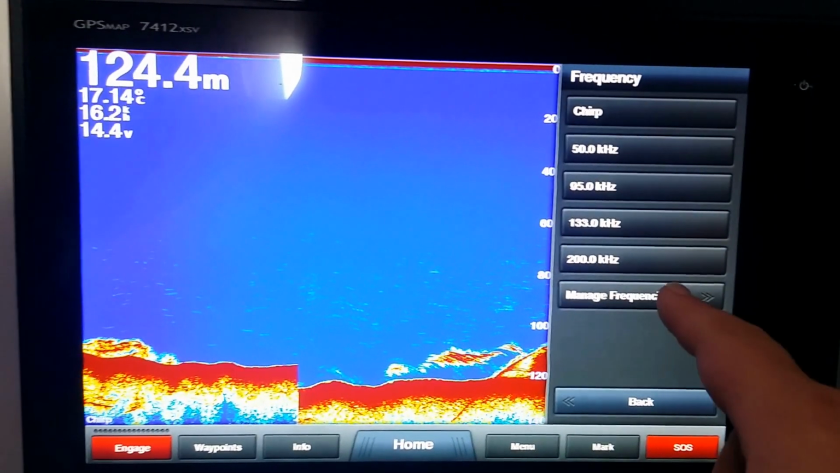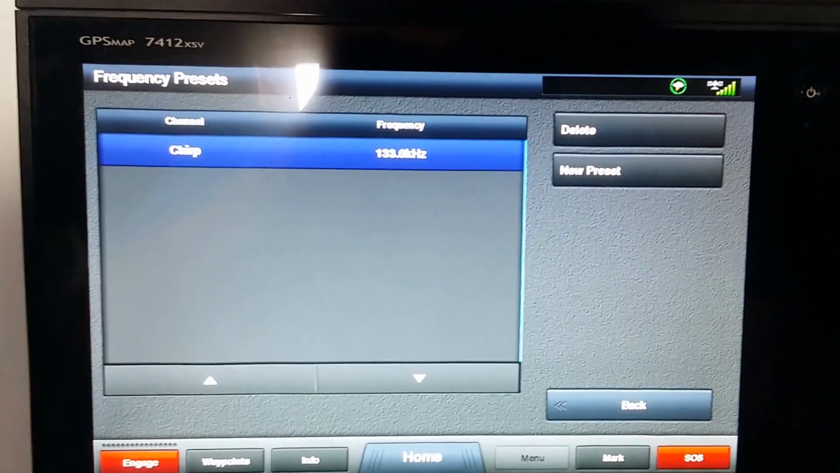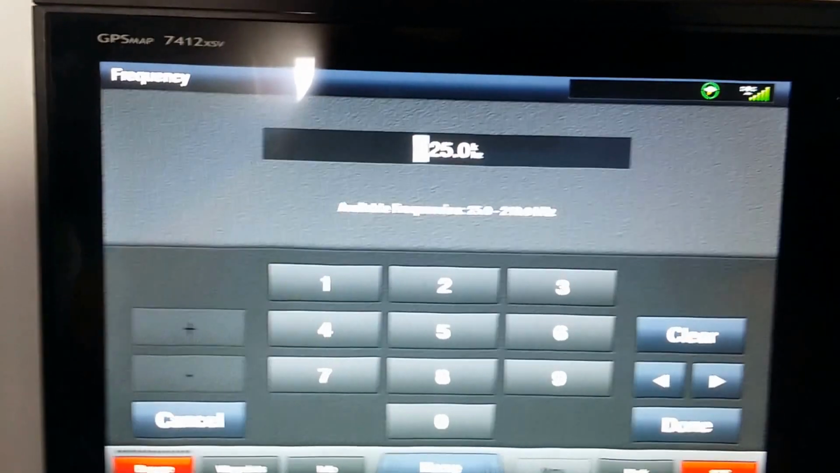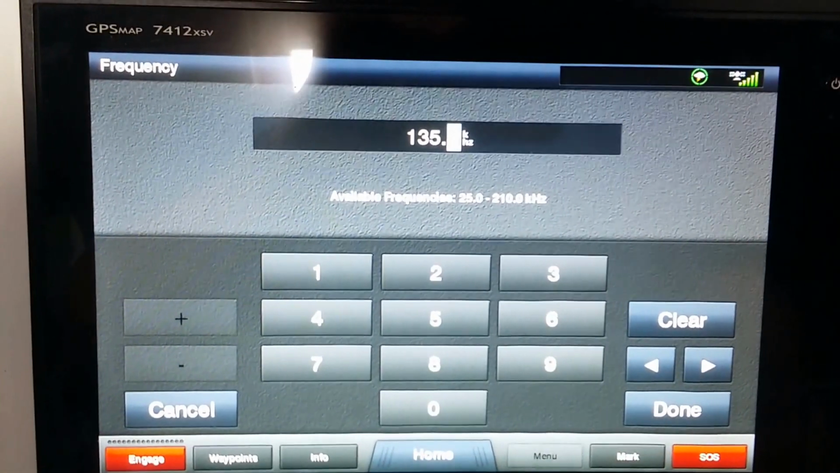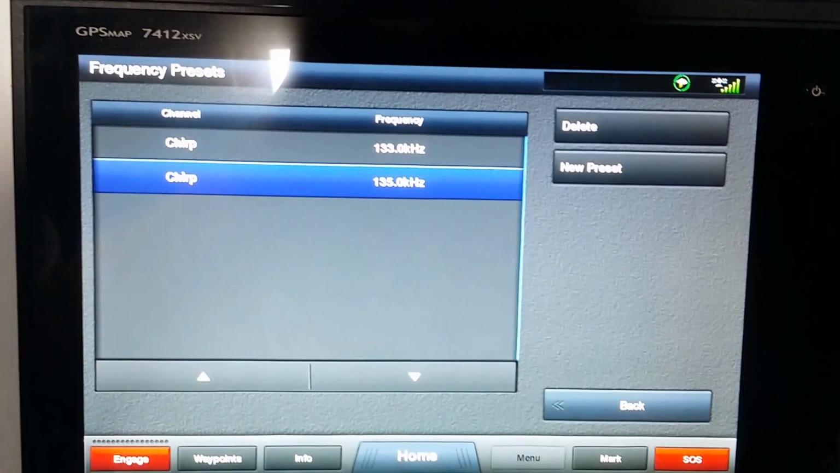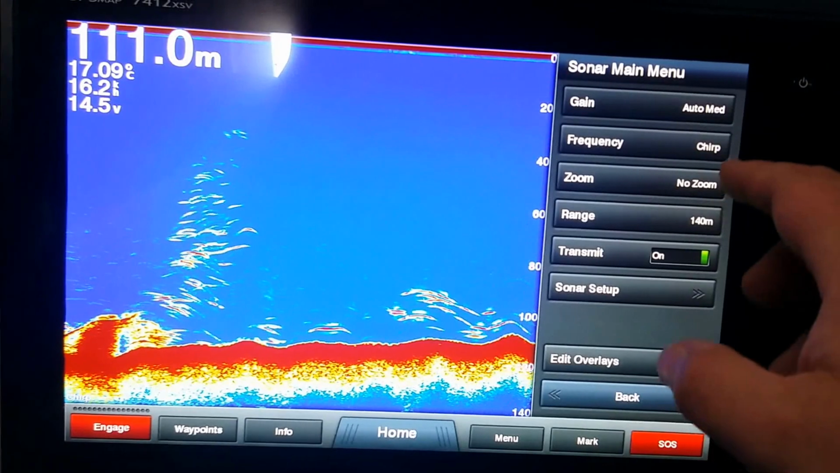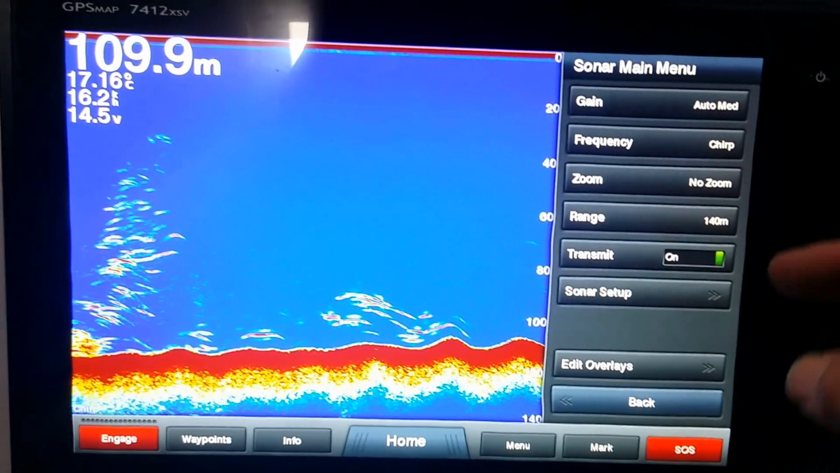With chirp transducers, we can dial in a particular frequency. Let's say, for example, you have a TM150, which is a medium frequency chirp transducer. We can go into new preset, and we can dial in, say, 135 kHz. Press done. It's in our bank of memory. We select it, press back, and now we're running at 135 kHz.